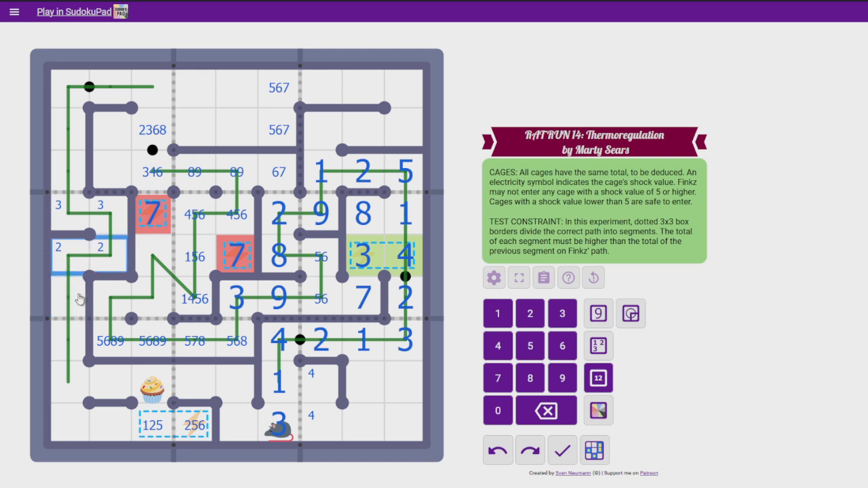Oh, actually 2 is not here. 2 could be there. My bad. Yeah, I looked at that wrong. Okay. Is this 3 important somehow? Don't know.